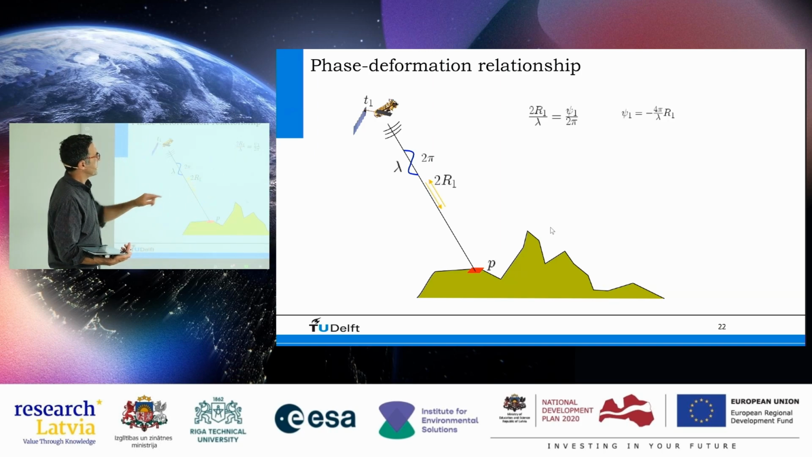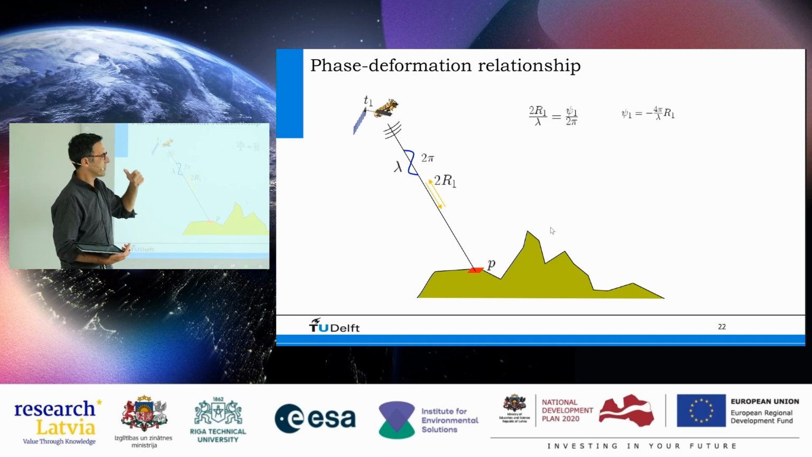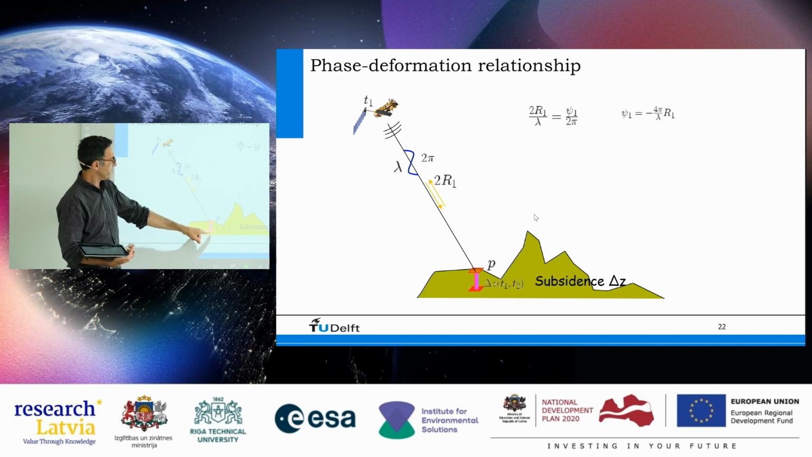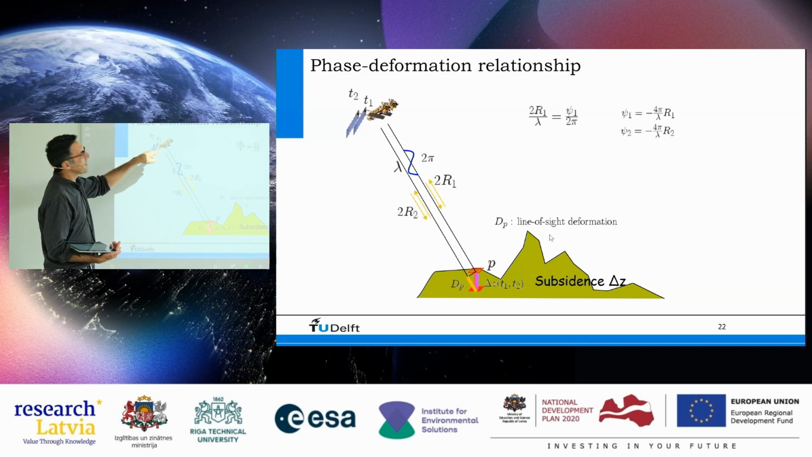So if we describe it like this, the observation of one image is psi1, and it's related to R1. But that observation is very difficult, well, actually impossible to use unless we difference it with another acquisition. Okay, what happens now is that there is subsidence. So this point now goes down, the satellite flies on, but there is delta Z subsidence, maybe 1 centimeter of subsidence. Now the satellite is coming again, and now we assume that the satellite is in exactly the same position.